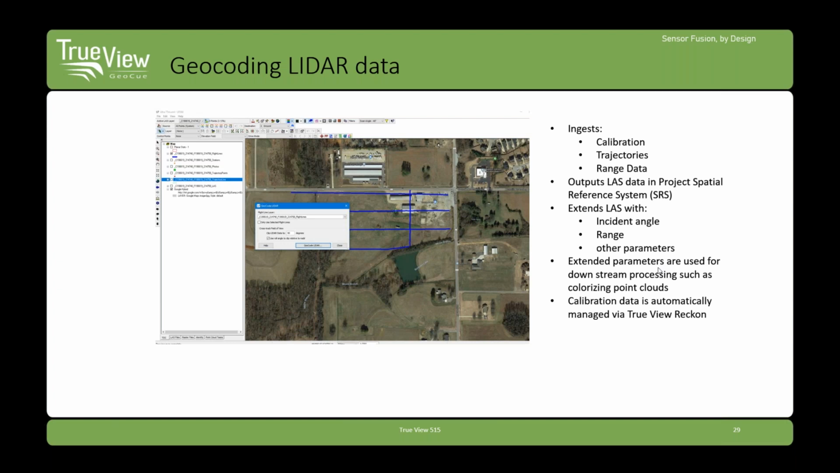Process these data. Something else we do is that we store calibration for your system in the TrueView Reckon cloud data management system. So you always get the right calibration file, even if you're flying a whole family of sensors. That also includes Phantom 4 or any guest sensors, also managed within Reckon. That really makes it nice, because one of the more common and hard to debug problems is using the wrong calibration file with the sensor. That can be a kind of configuration management nightmare. So we've taken care of that for you.